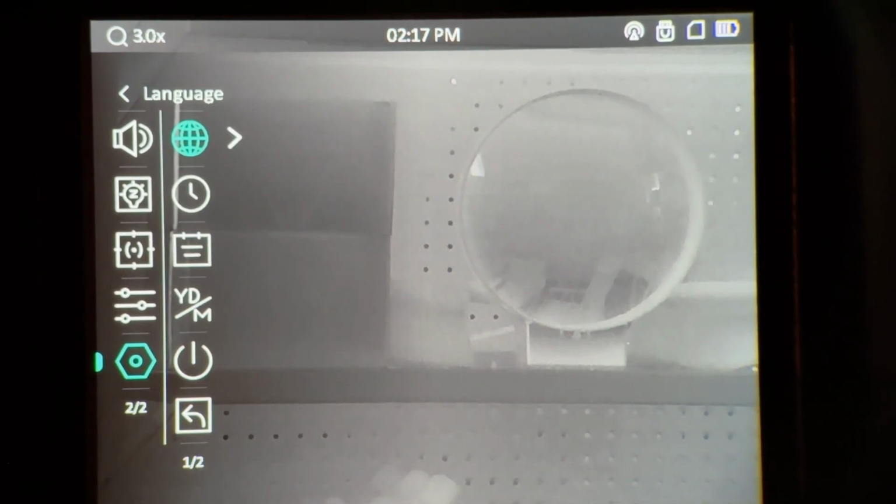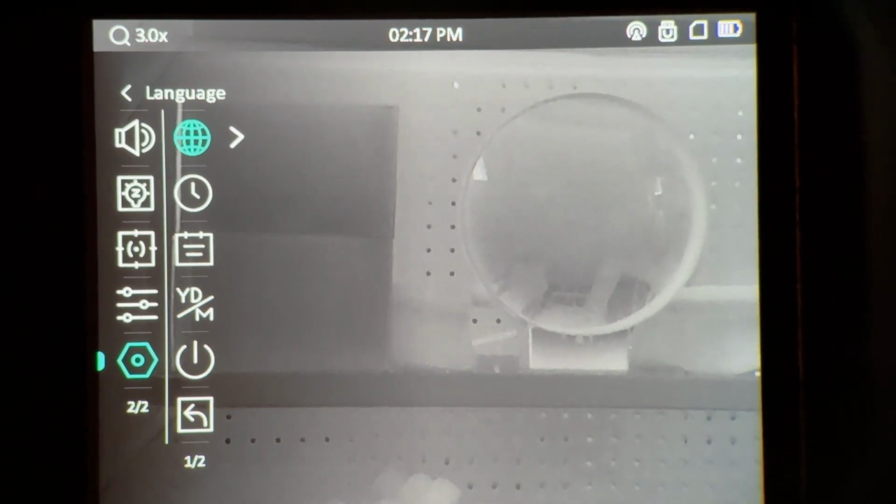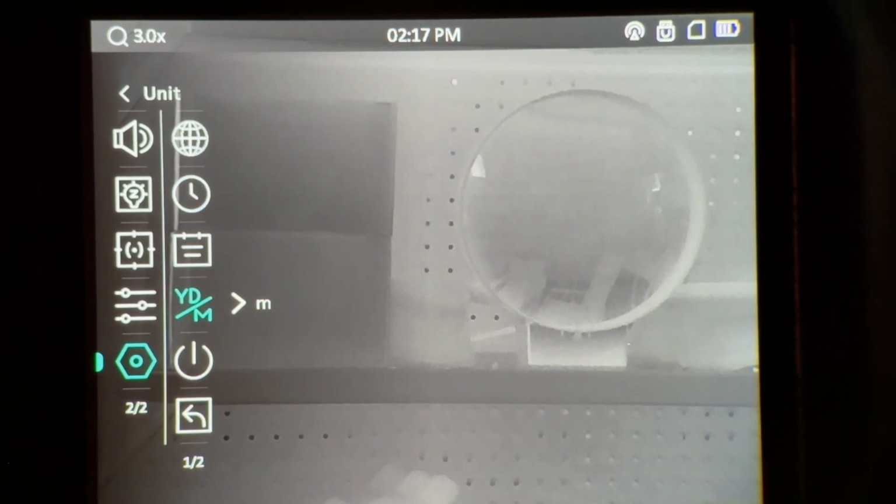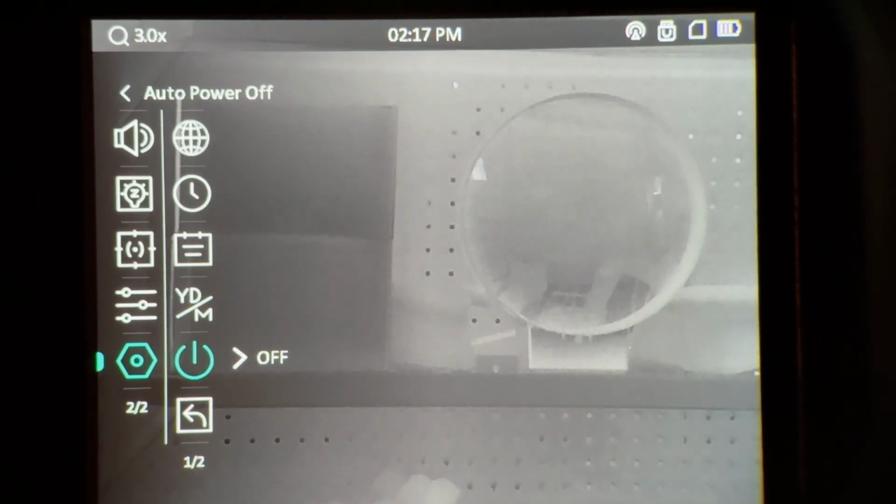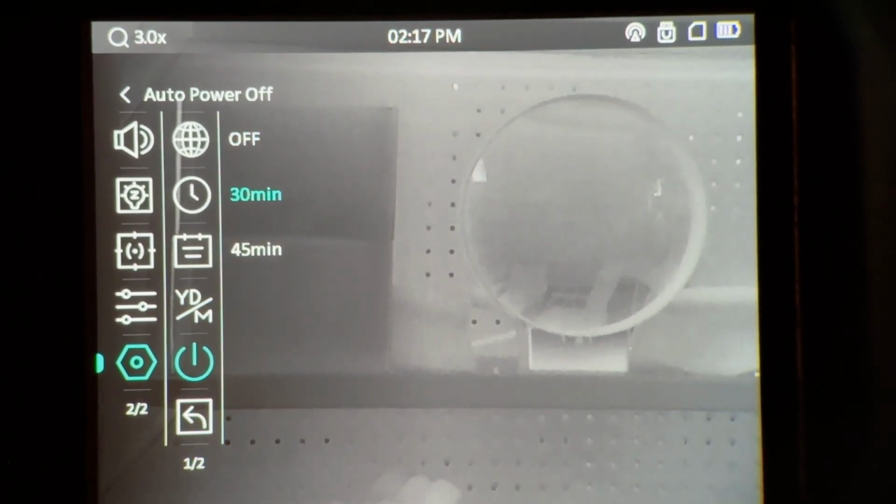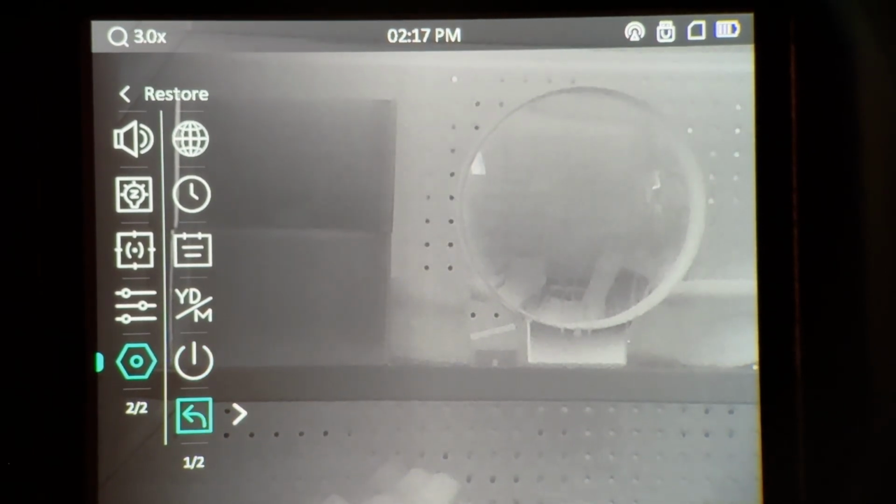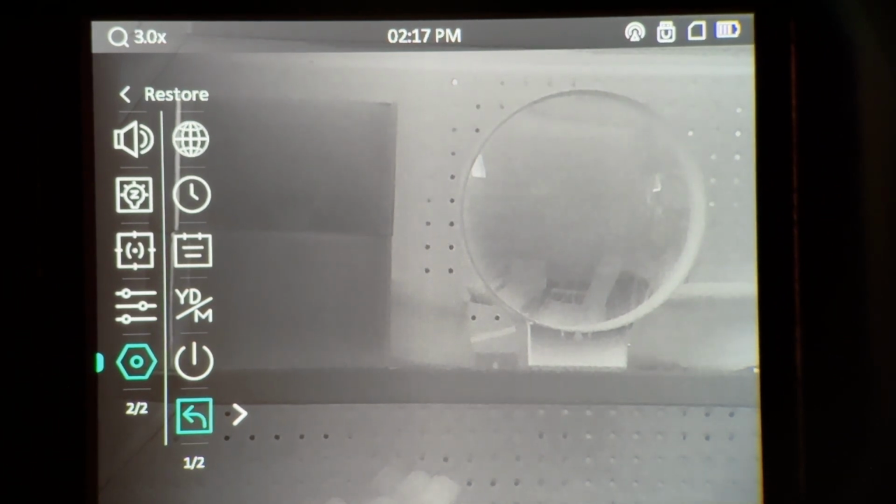And then in here we just have some basic settings. We have our language, date and time, and our unit, so we can have it in meters or yards. And then we have auto power off, so you can have it so it turns the thermal completely off after a period of time. And then we have our restore. The restore feature will just take the unit back to default settings and clear out any old settings.